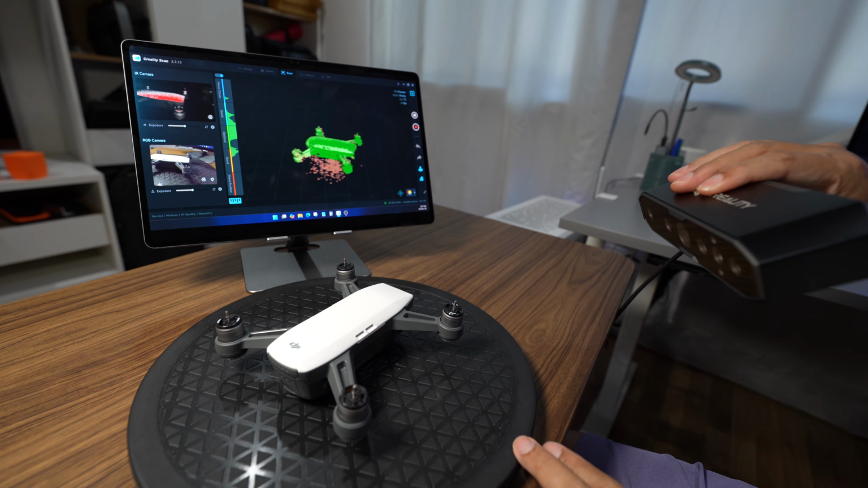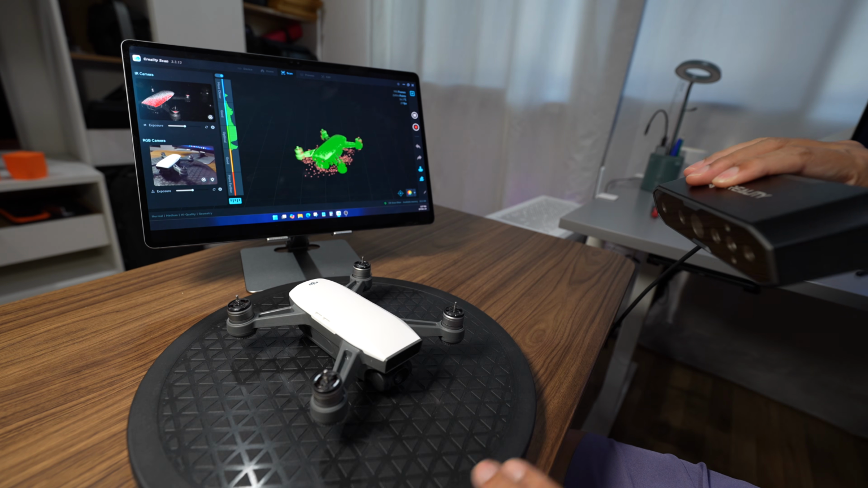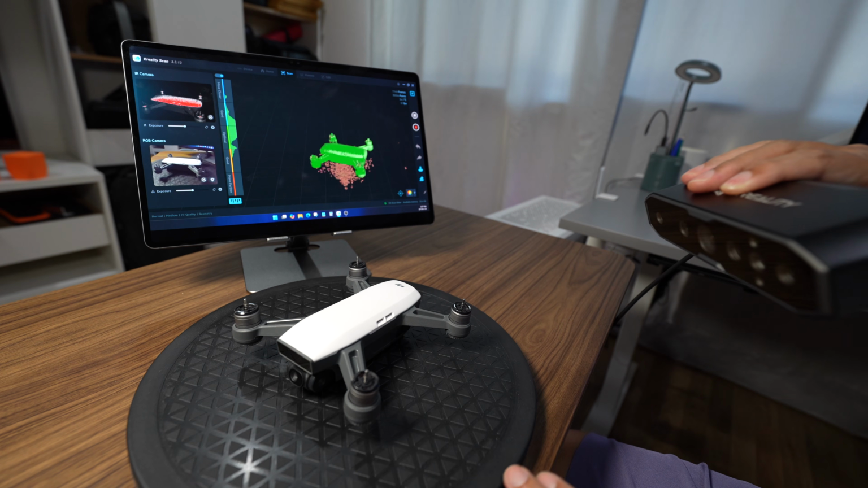When you use the Otter, you don't need to put it on a tripod, because you need to be able to move while you're scanning up and down.